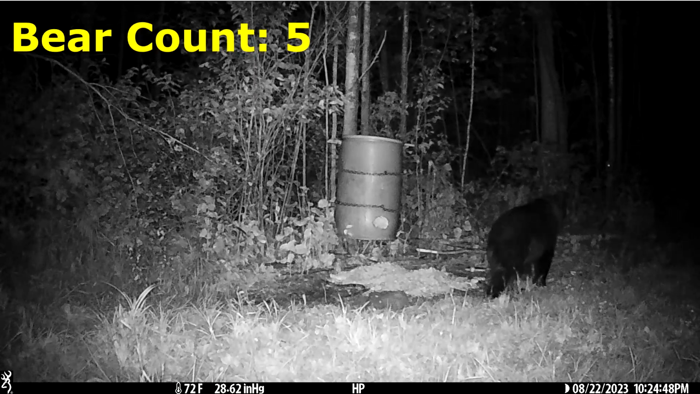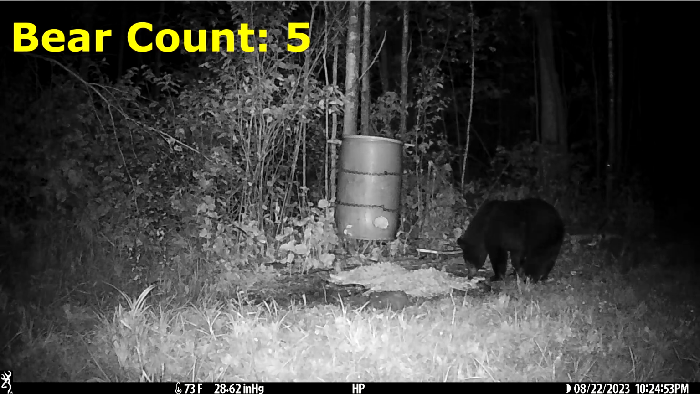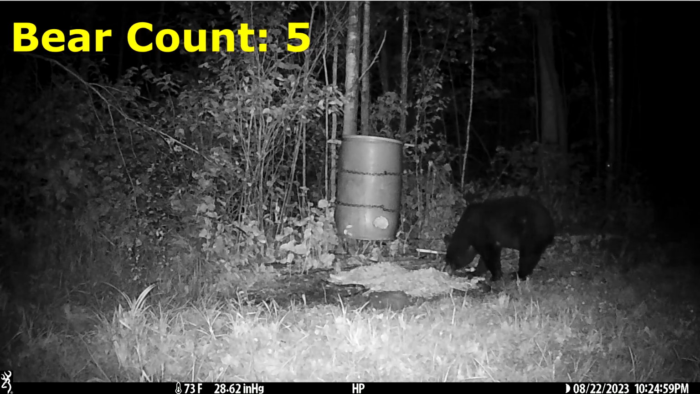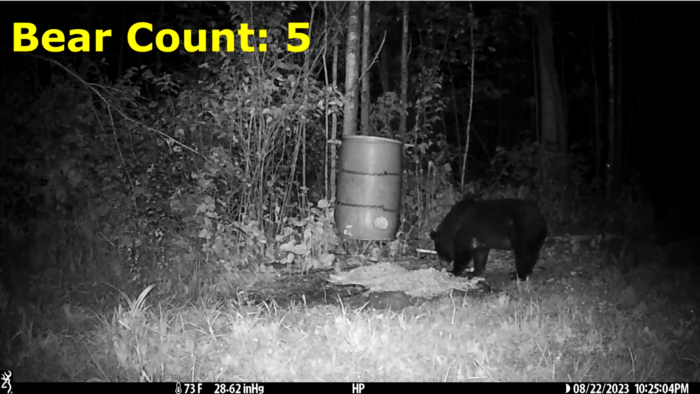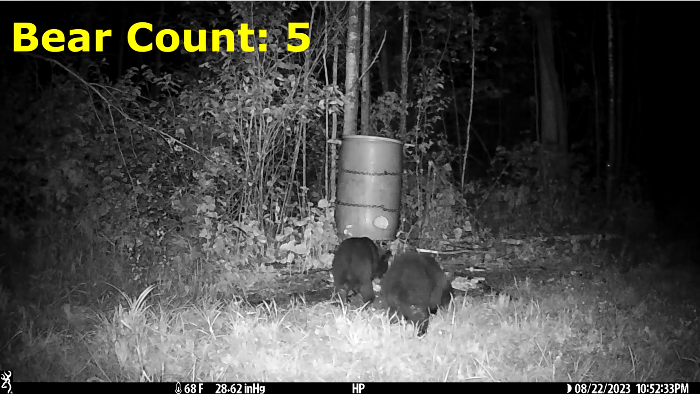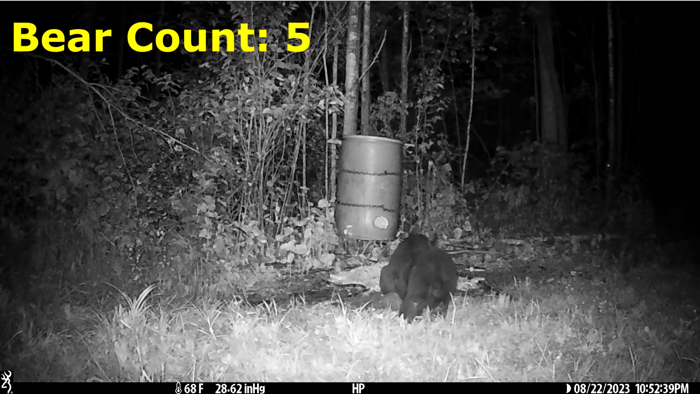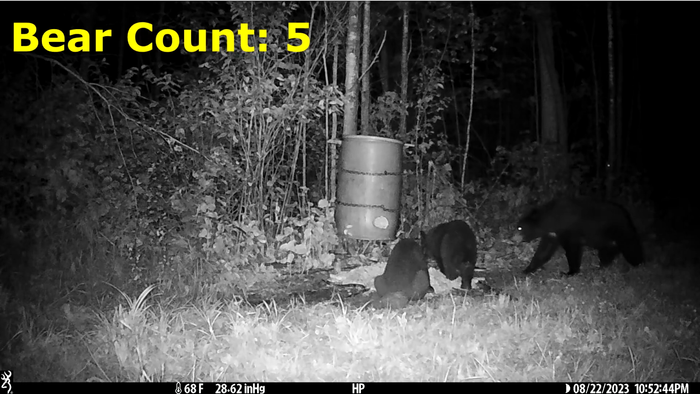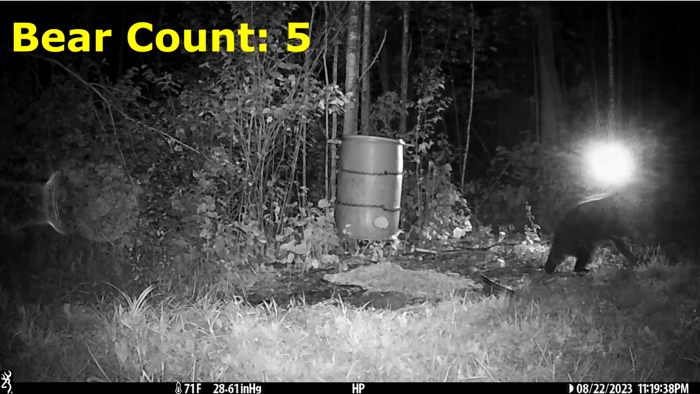And then here we are another 20 minutes, still on 8/22. After that, 20 minutes after that large bear has left, another bear shows up at 10:24 p.m. This appears to be the mom with the white patch and the 2 cubs again. So we'll leave the count at 5 at this point. They're there for about 45 minutes until something scares them off around 11:19 that evening.